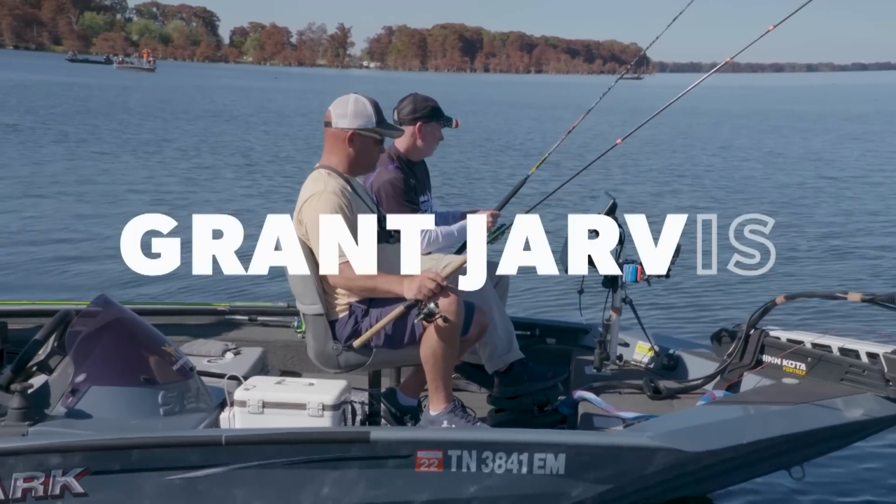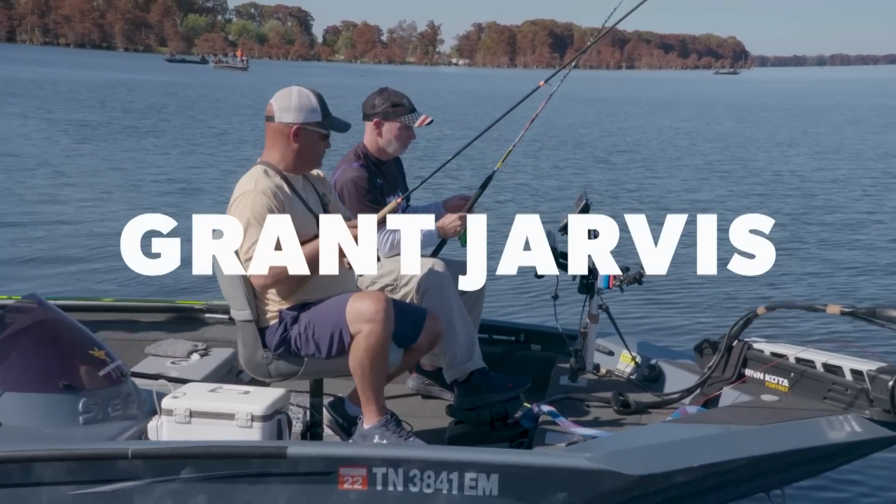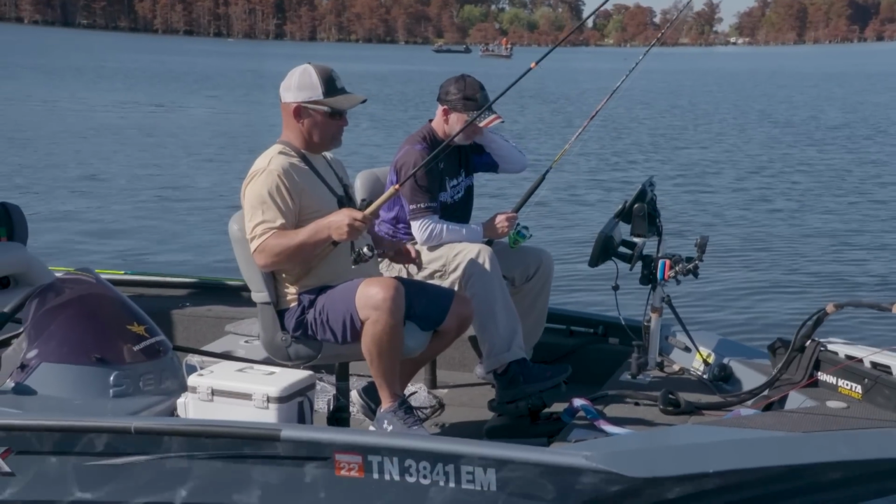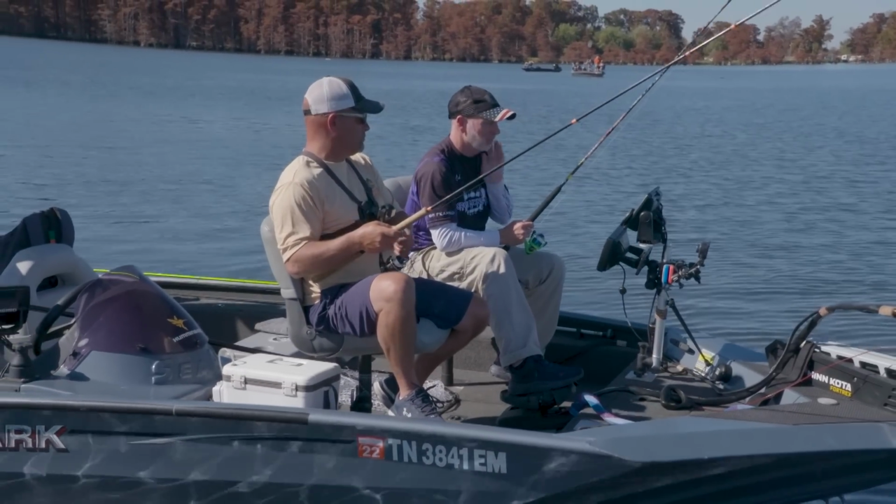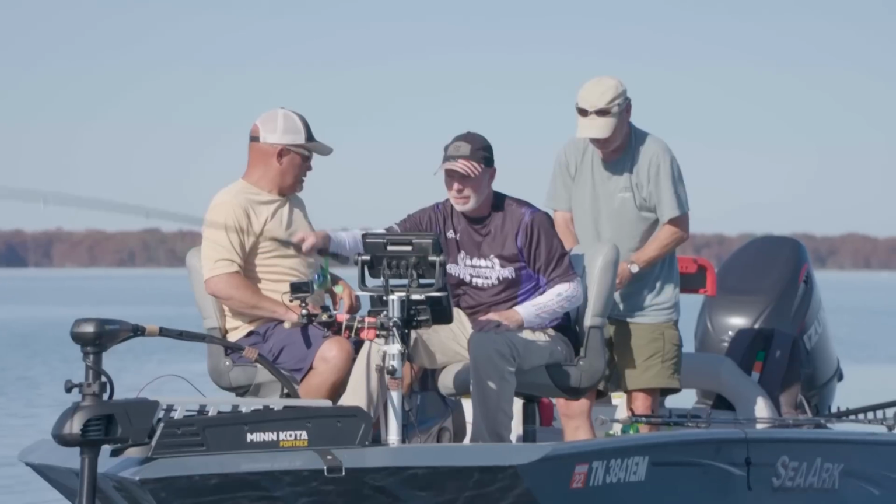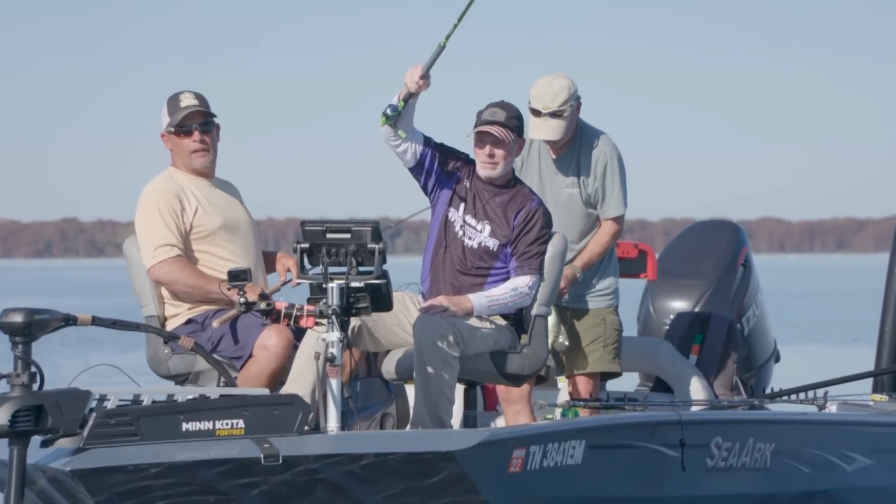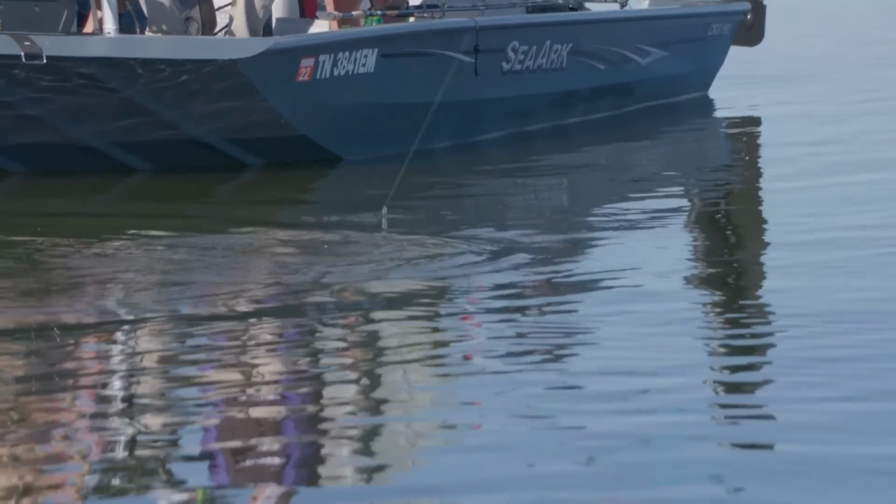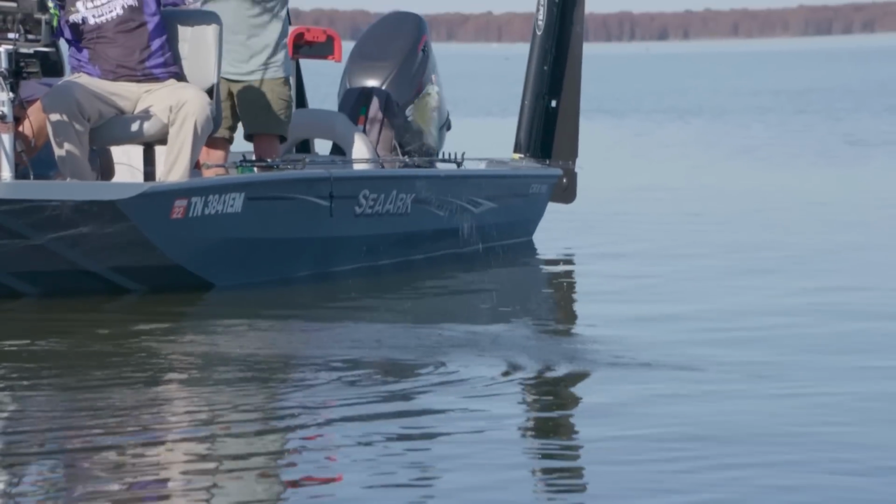Reelfoot's different to me. We fish Mississippi a lot. In Mississippi, it's open water oriented fishing that we do there. We're chasing fish and looking for fish in open water. Reelfoot has open water fish too, but these fish are so structure oriented. It's almost like Kentucky Lake.